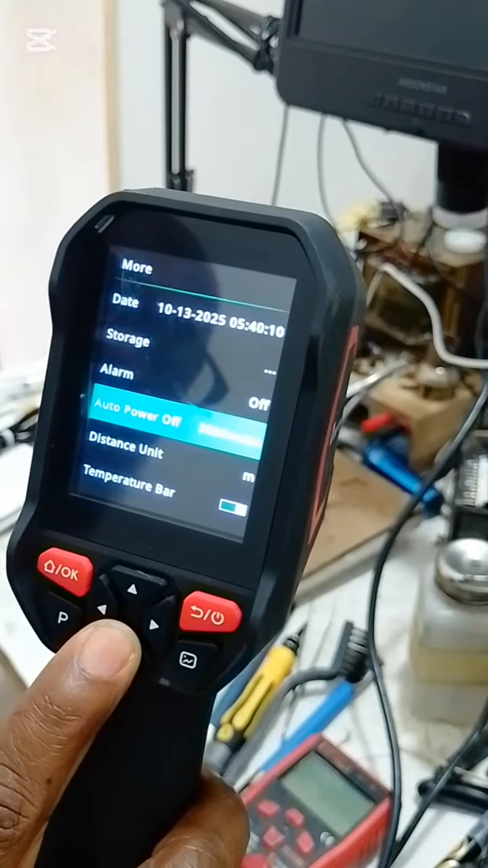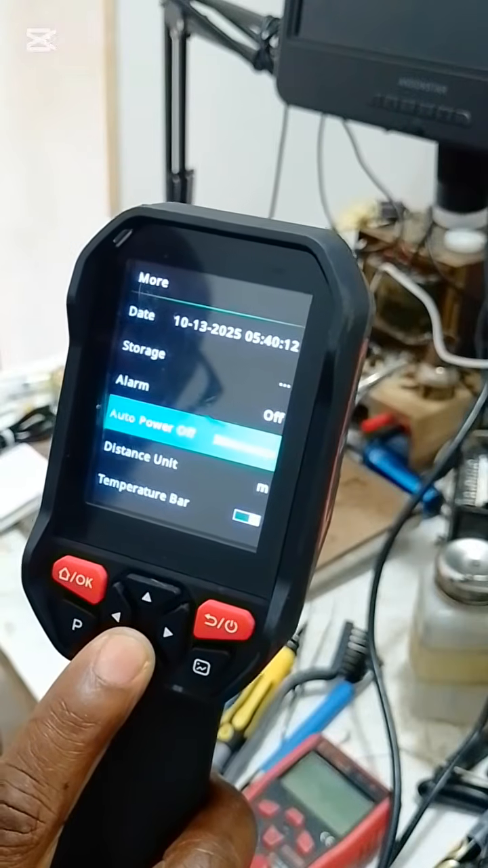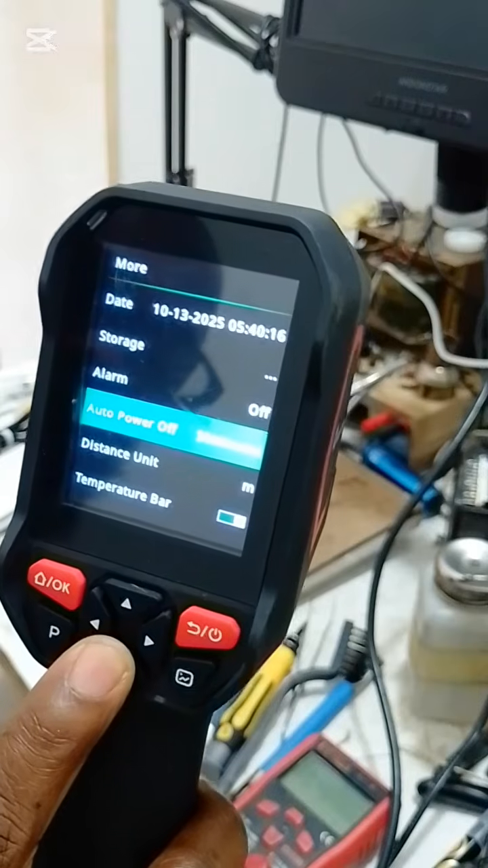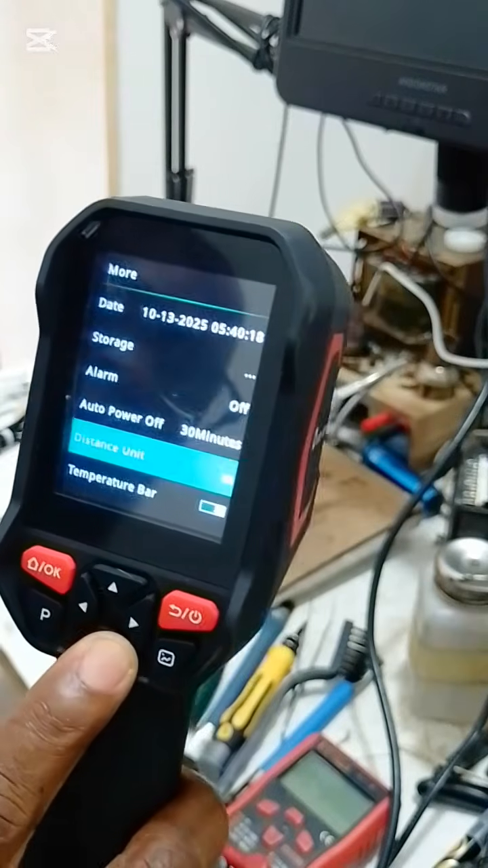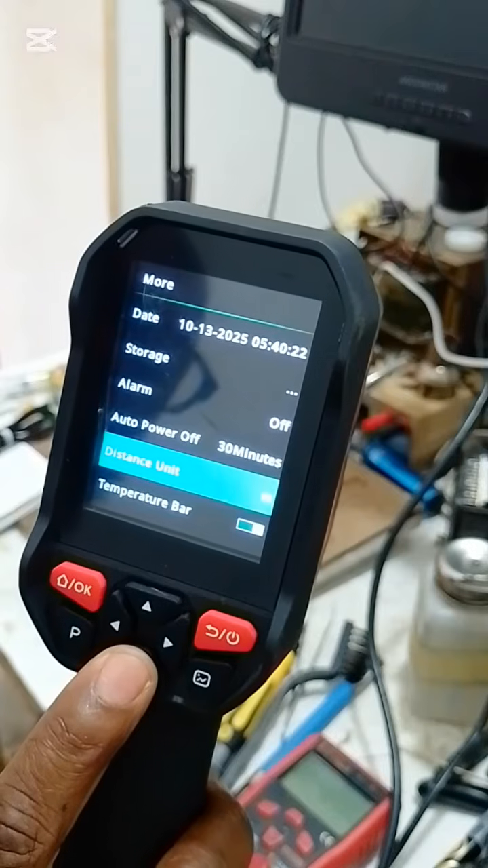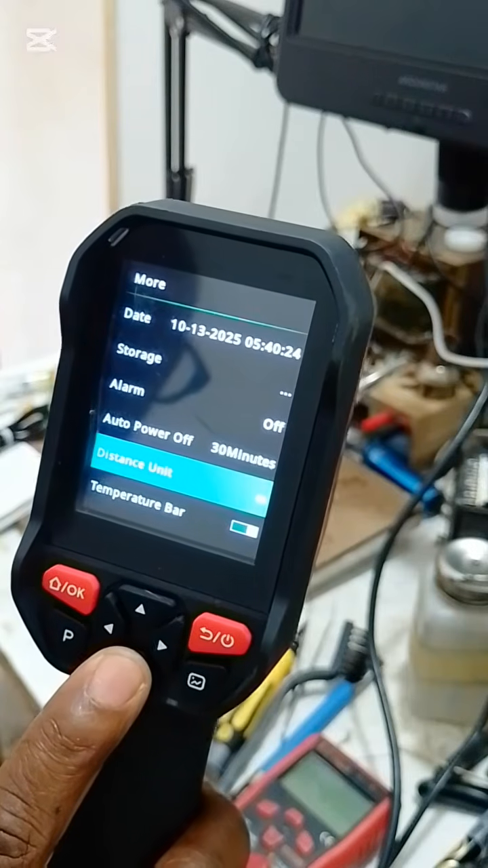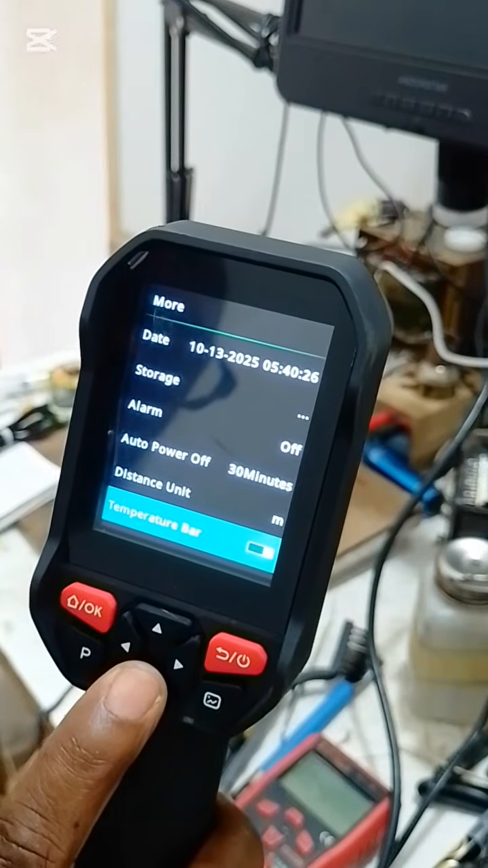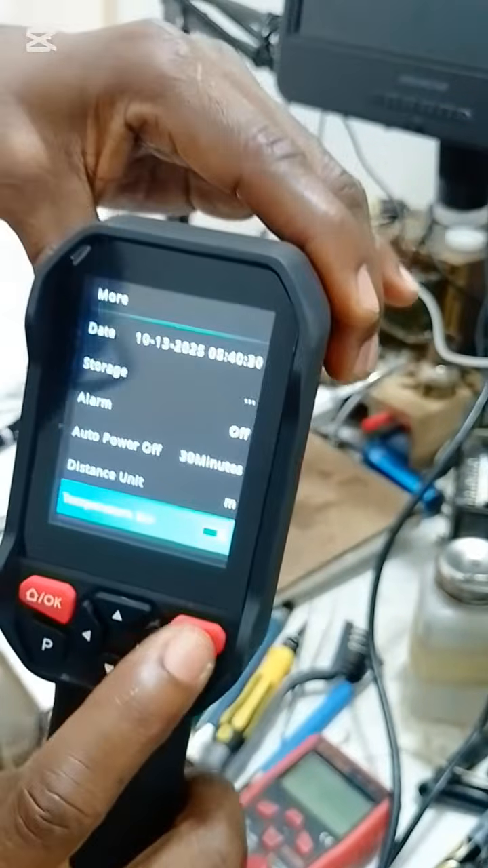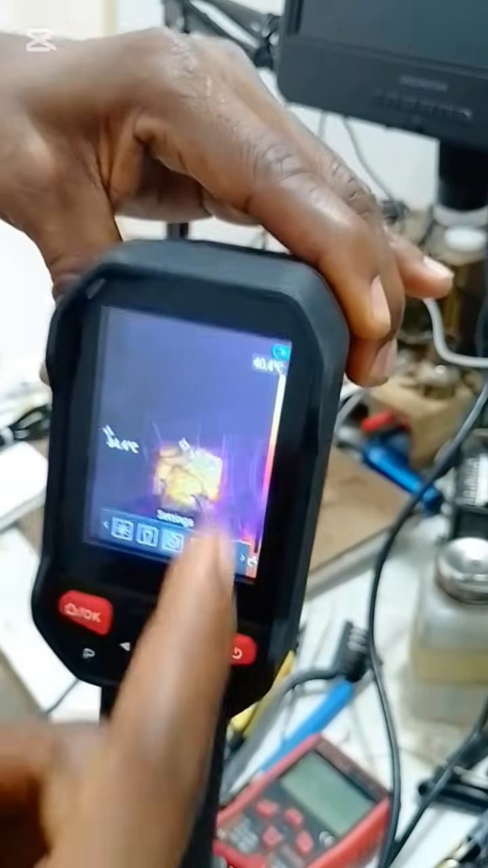Then we have auto power off. I set it to 30 minutes. So if I'm not using the camera, in 30 minutes time it's going to shut down. So we have the unit. The unit is in the distance is in meter. Then we have the temperature bar that you see at this corner. Here it is. This is the temperature bar.